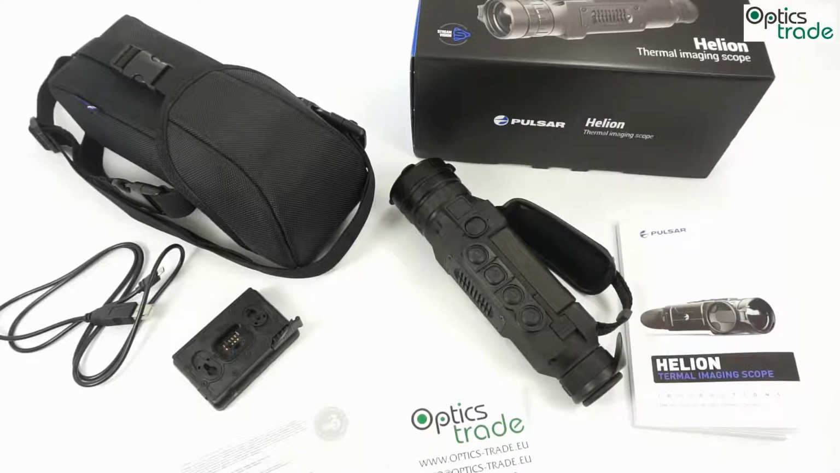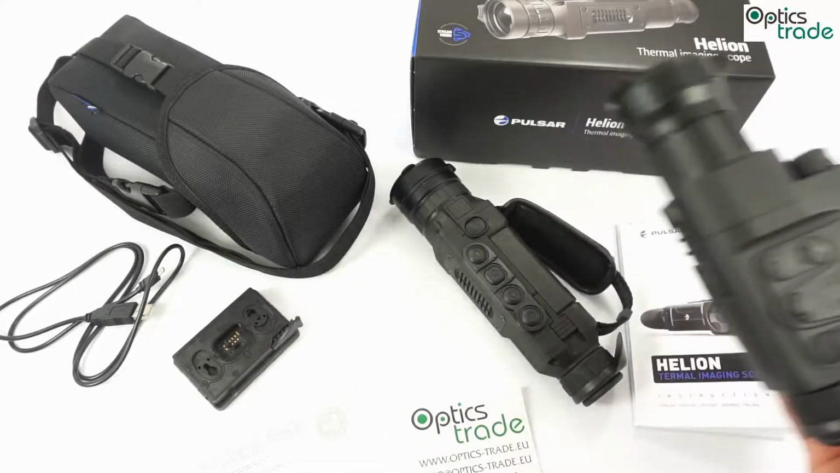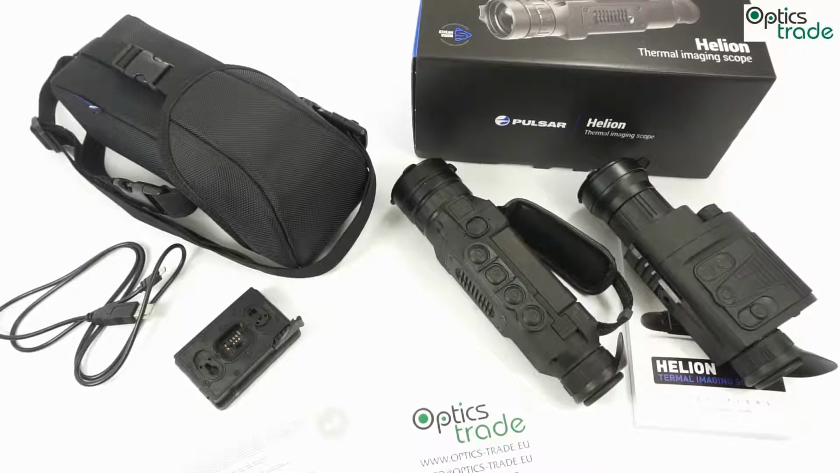This is a successor line to the very popular Quantum thermal imaging scopes. You know, they upgraded the Quantum series quite a couple of times, and the last one was the XQ50. Now this is a Helion XQ50F.